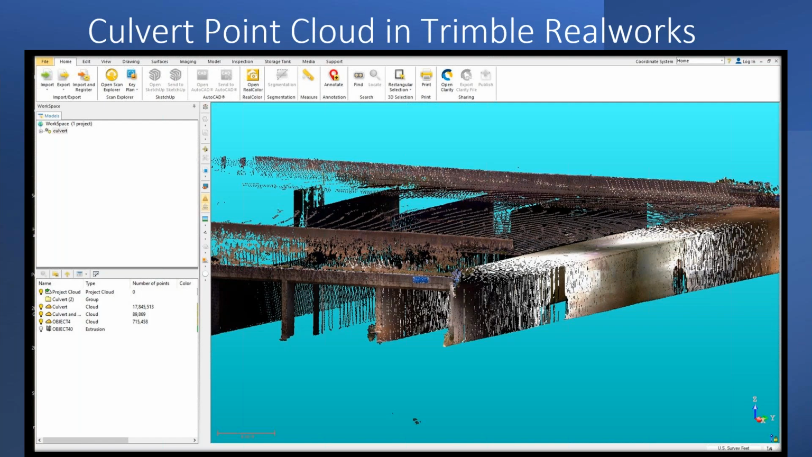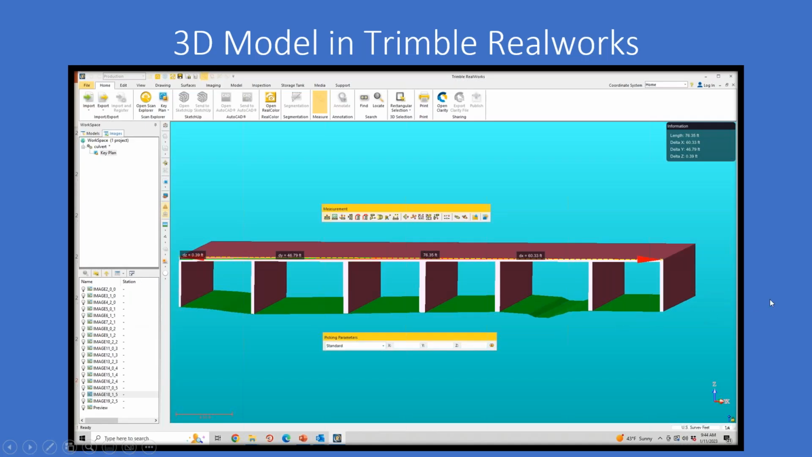So if you go to the next slide, you will see I created this 3D model of the culvert from that point cloud. I used a modeling tool in Trimble Realworks called Cloud-Based Modeler, and I modeled that existing unit. And then I kind of roughed out a floor of it, even though the floor is dirt. You can kind of see the creek there running through, just to close it off.